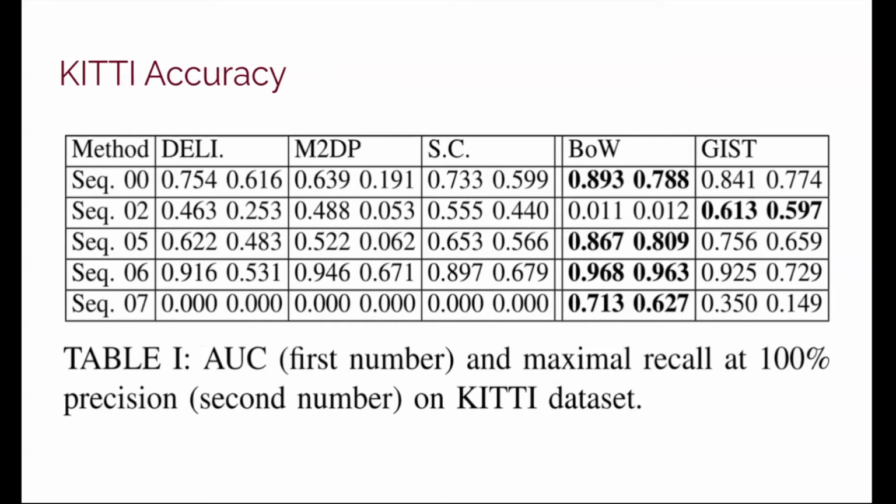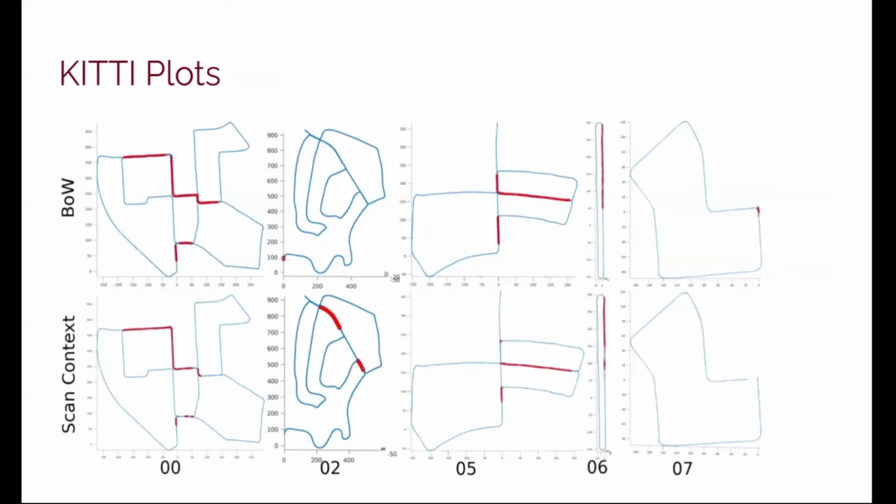In the KITTI dataset, each sequence was recorded within an hour. There's not much theme change when the car travels back to the previously visited location. Therefore, BoW and GIST work very well. Even though our adapted LiDAR-based approaches are not as good as GIST and BoW, both AUC and the maximum recall are not low.